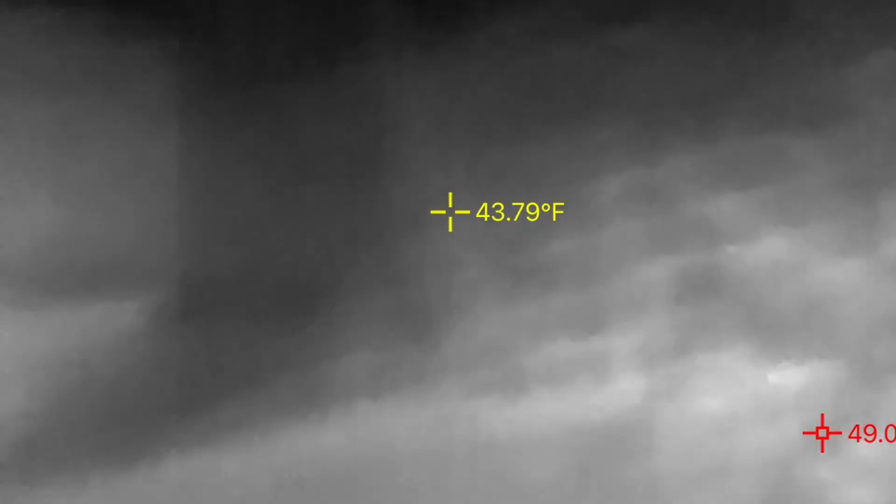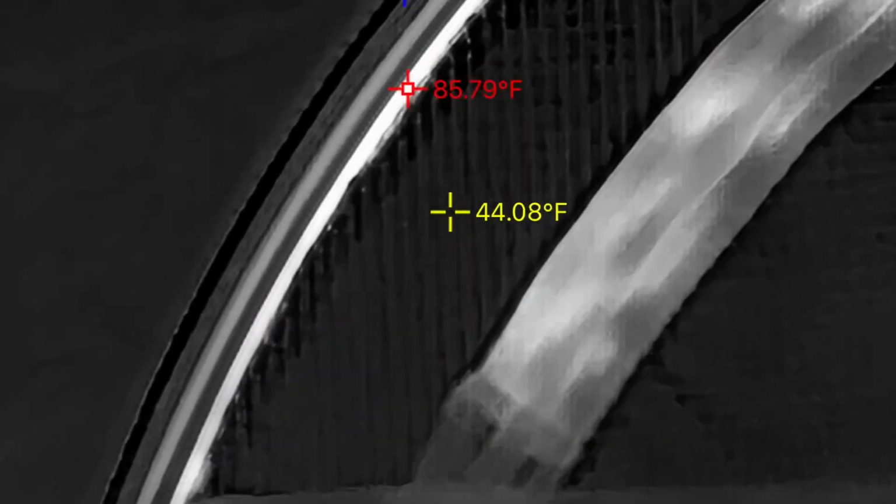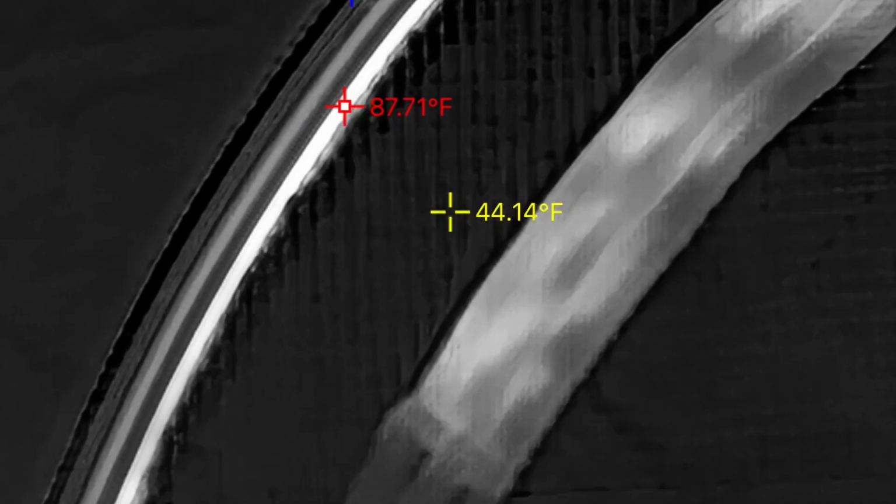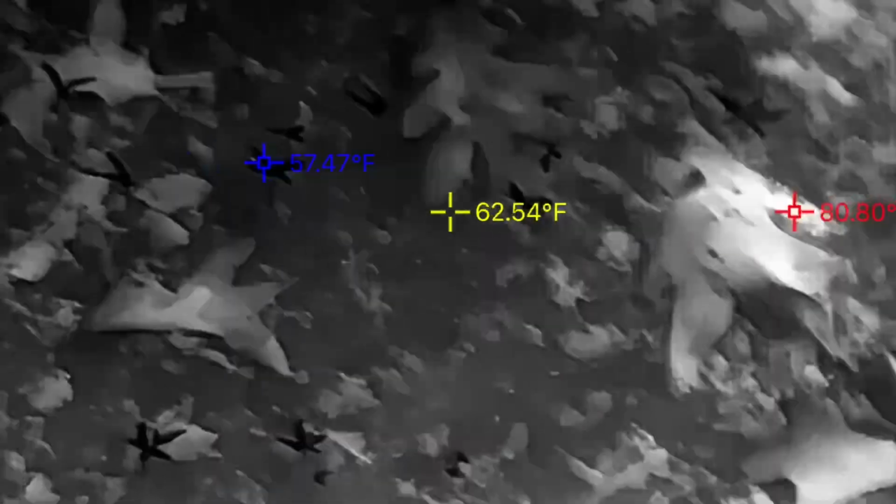But if I go ahead and open the greenhouse, so now I'm actually inside the greenhouse, and holy smokes, it is very much noticeably warm in here. I could easily just put a sleeping bag in here and just totally relax. So what we're seeing though, if you pay attention to the red indicator, we have about 85, 86 degrees on the metal frame inside of the greenhouse. The ground inside of the greenhouse is about 70 degrees. So just the ground temperature is about 70.